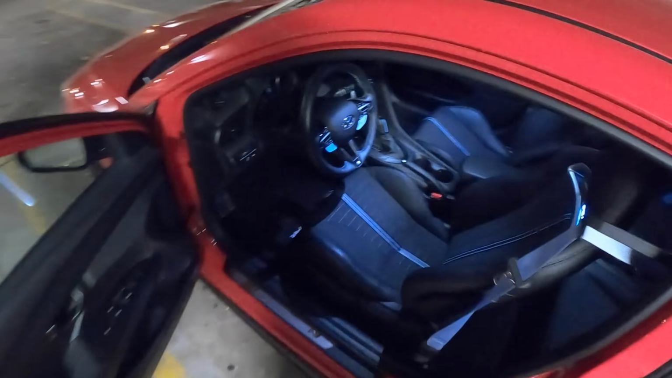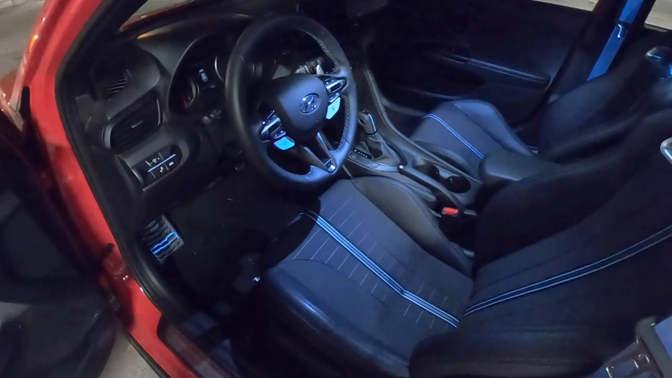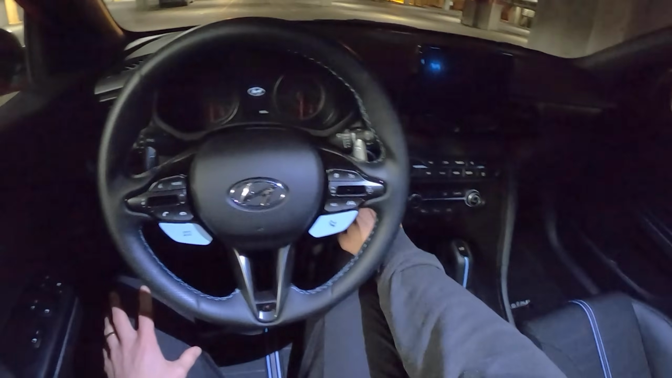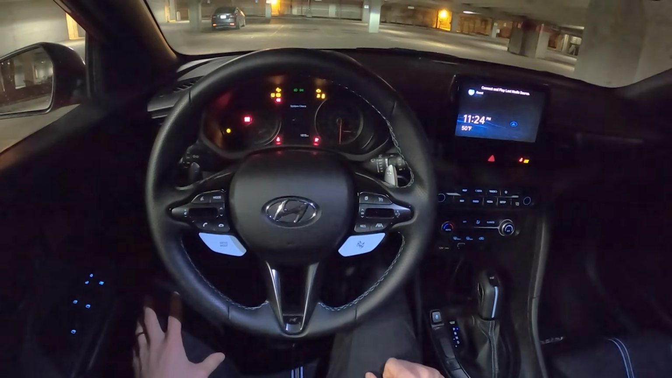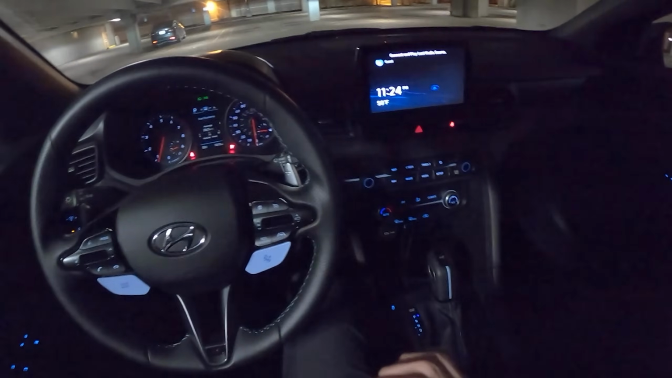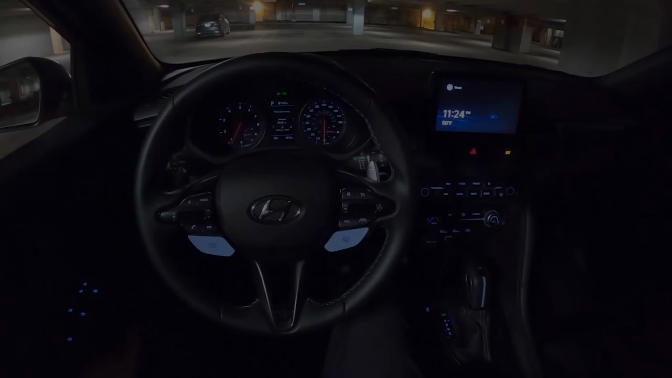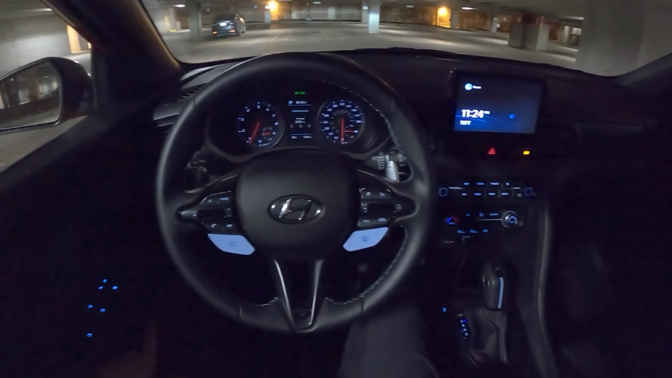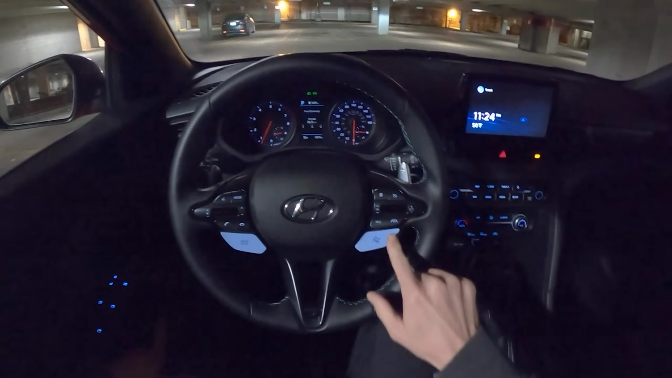Hyundai's added some really cool features for 2021, and this new dual clutch is actually a highlight for me. And surprisingly, this is probably the transmission I would pick with this car. It's not often that I would choose a DCT over a manual. There are really only a few cars where that's the case, and this Veloster N is one of them.